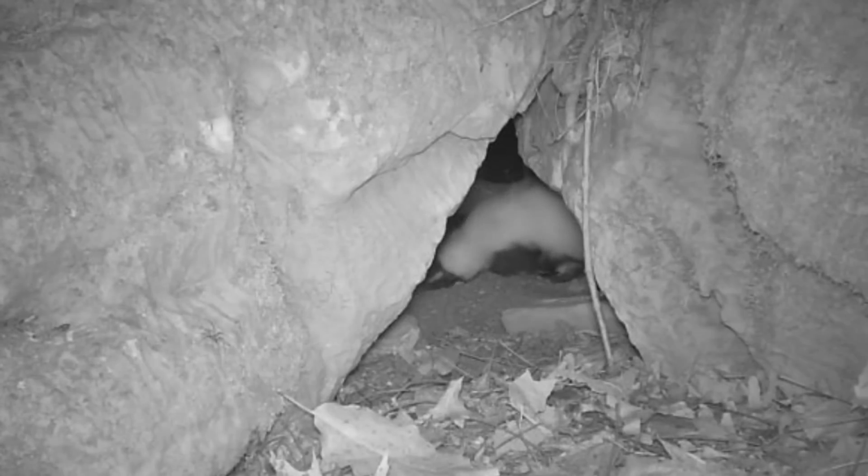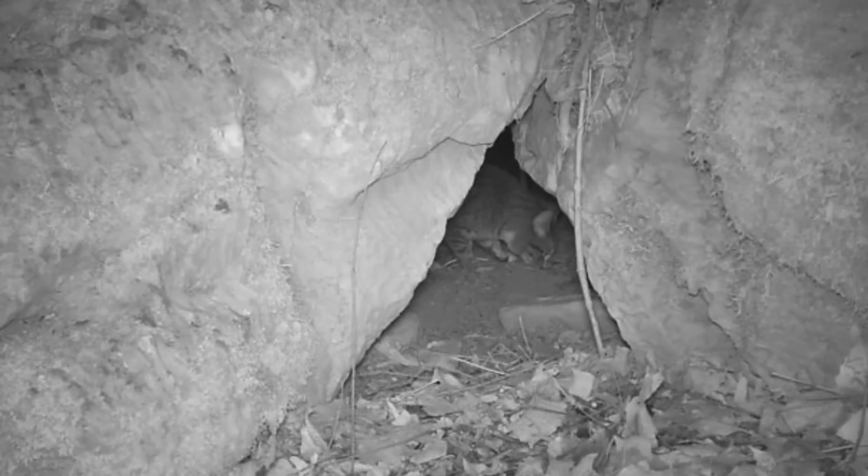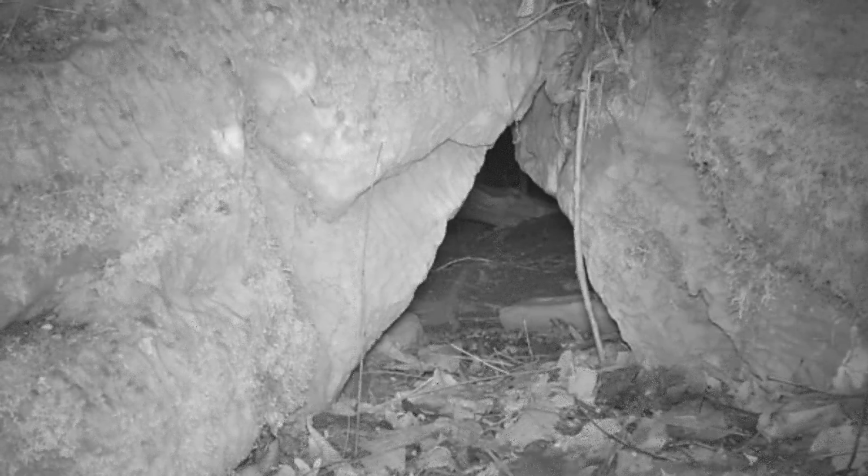And back here at the back door camera, you can see that skunk through the front there. And old Socks up there, sniffing around, looking for that field mouse. Now here's that field mouse. He having a good time.